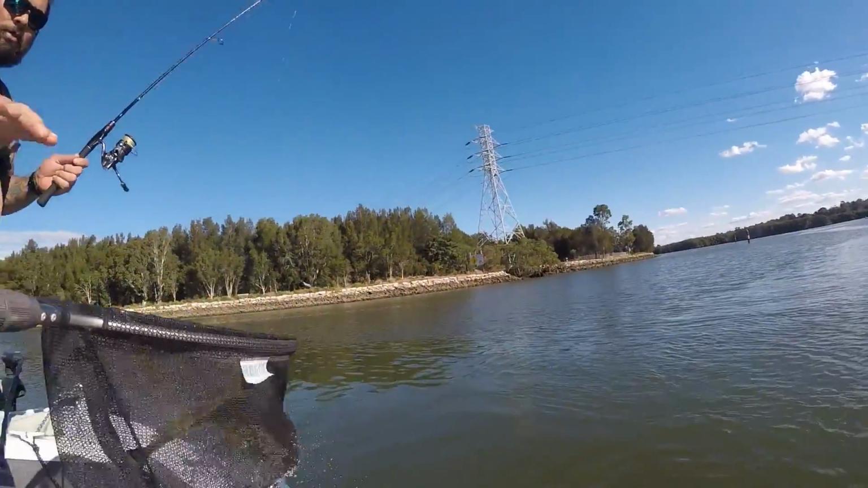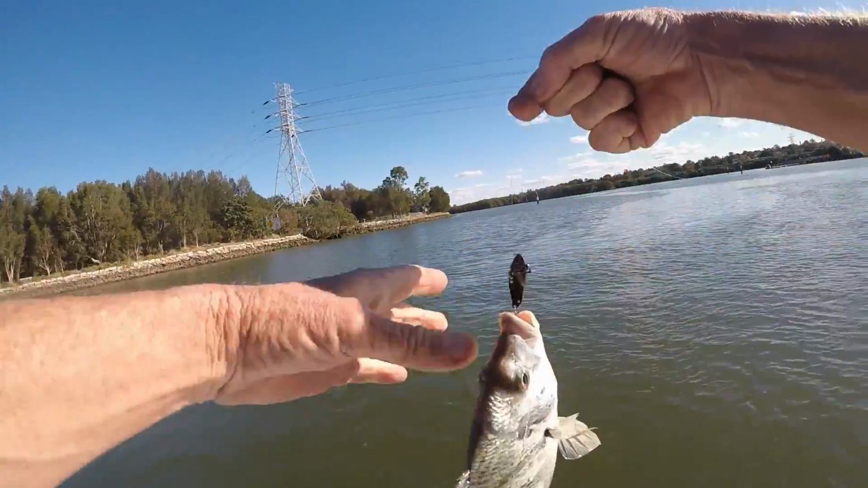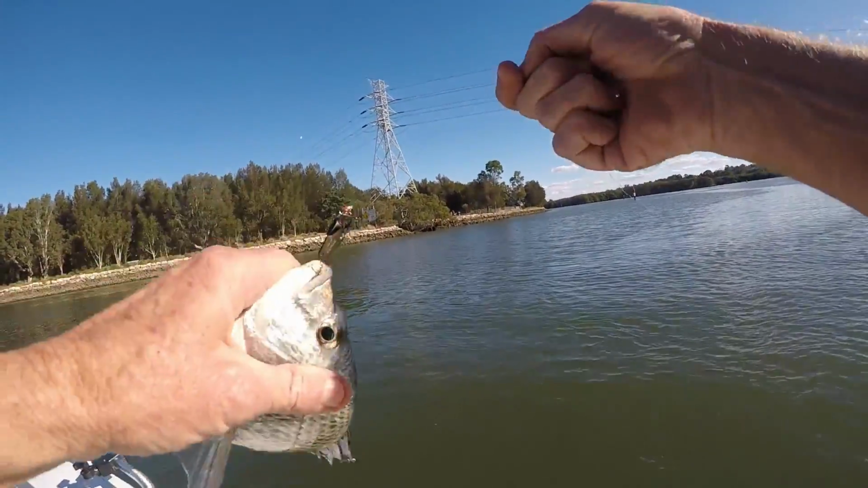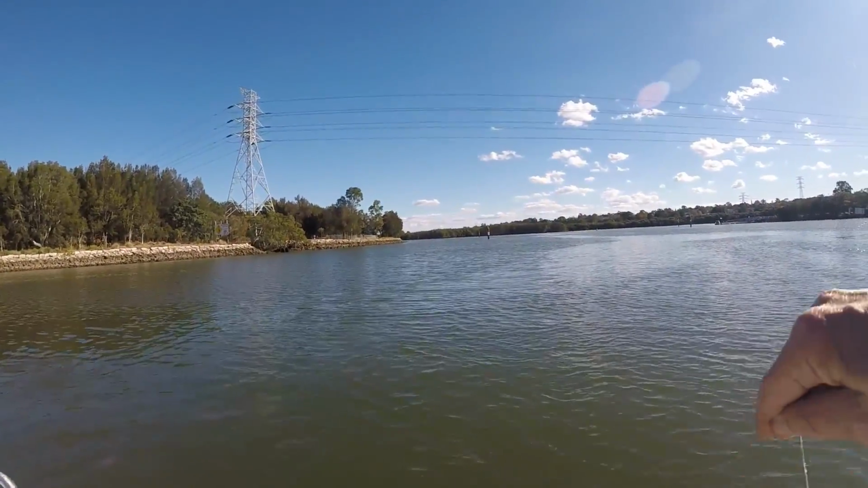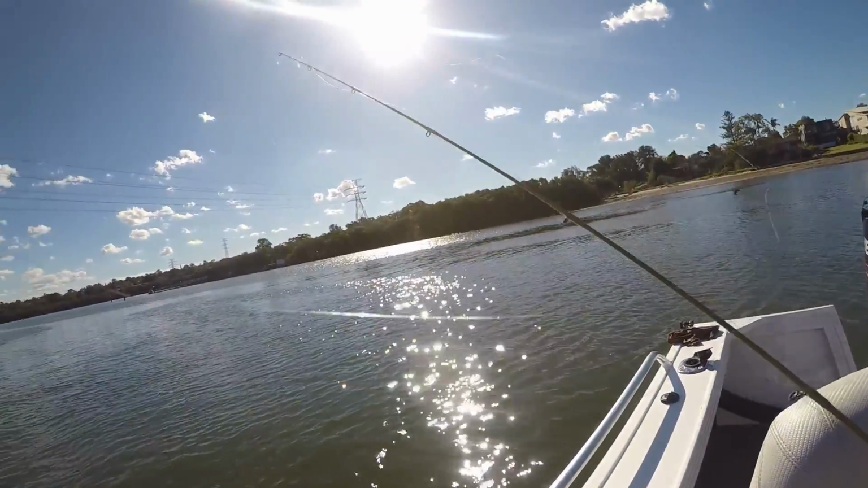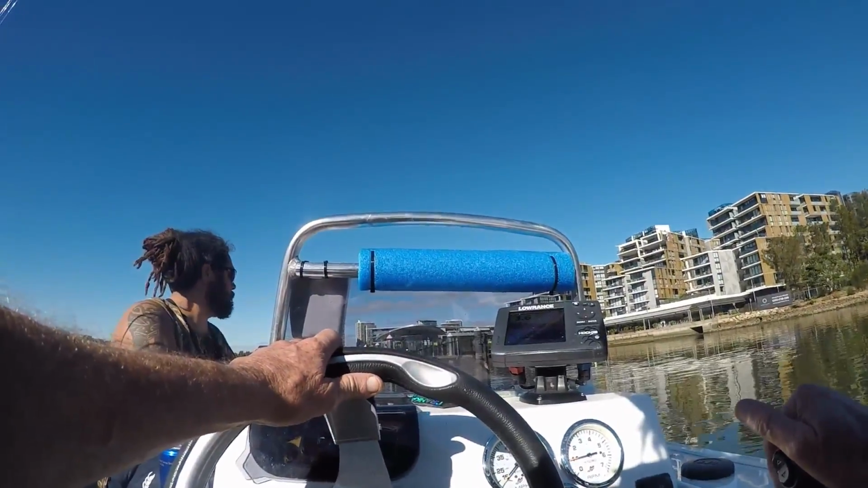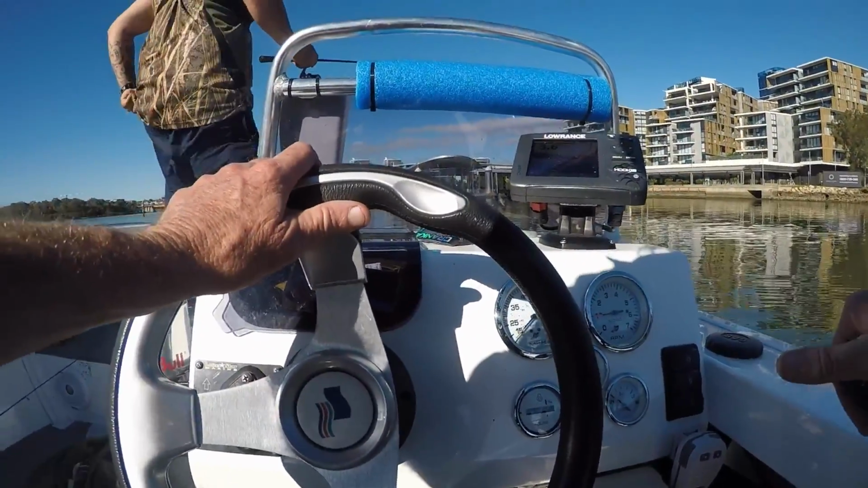Nice. That's a good floaty, that. And it was worth pulling up. You see him on the sounder, you stop and you fish. You've got the odd little thing on the sounder here. Yeah, a little tiny bream on the bottom.